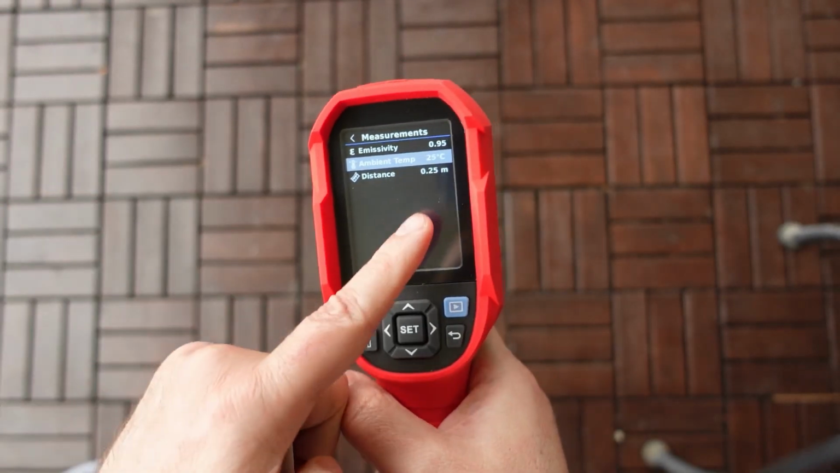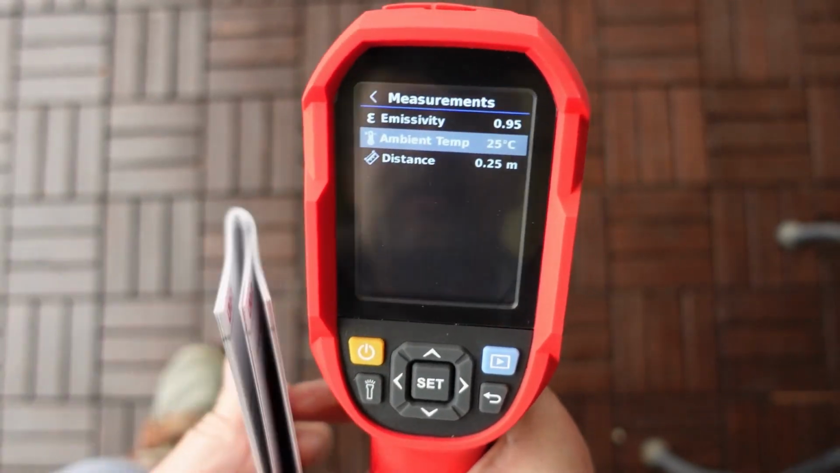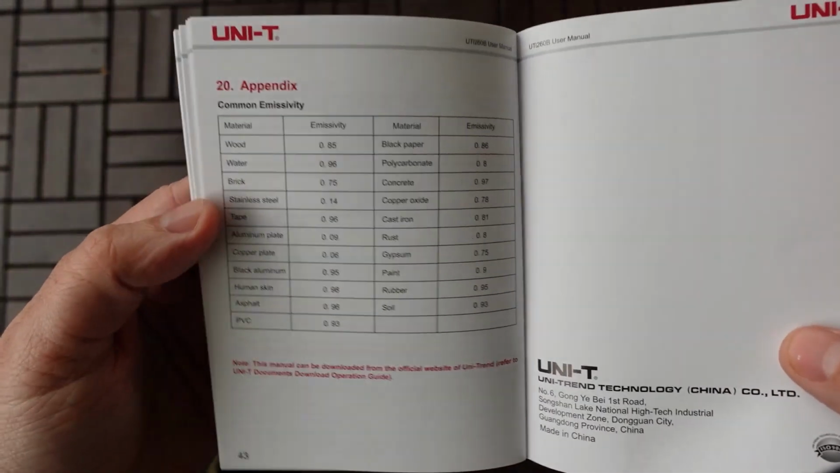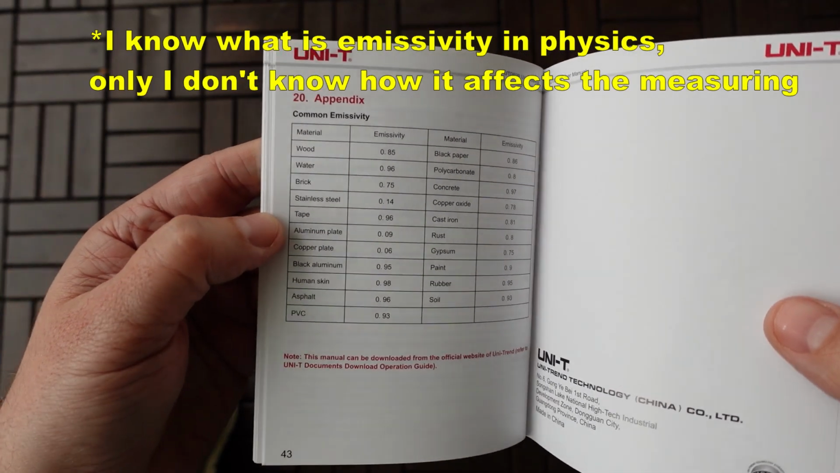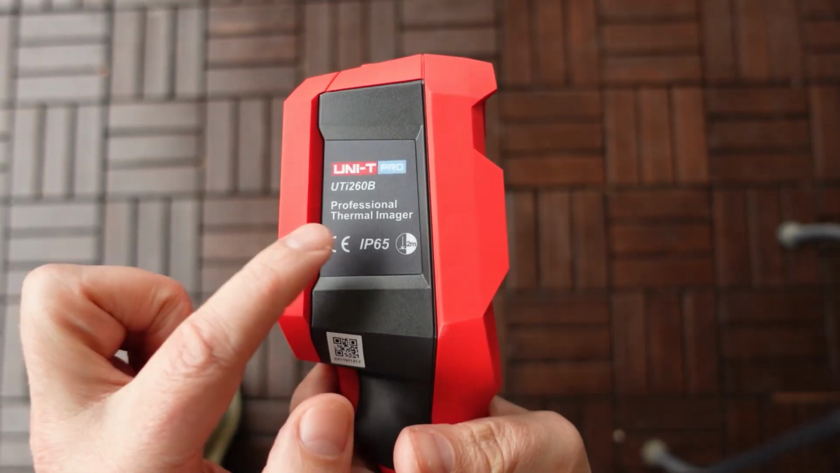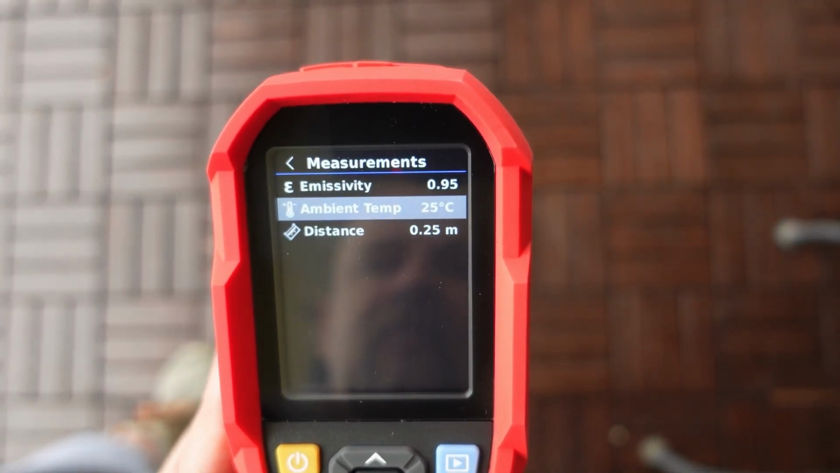For example, I'm very curious, this distance, is this the focus distance or the measuring distance? Emissivity, here we have a table of emissivity for different materials. I'm not sure what it means. Will I get more accurate readings on these materials? Well, maybe this is a professional thermal imager, so not for amateurs like me, and professionals will probably know what these settings mean.